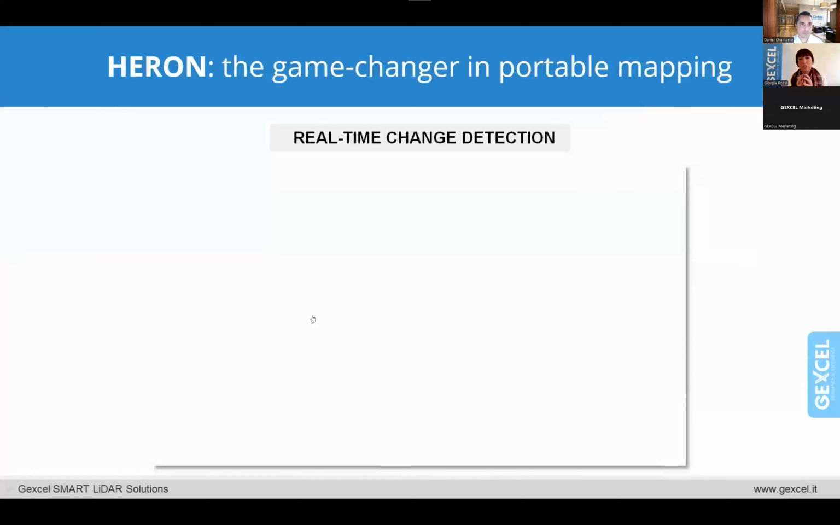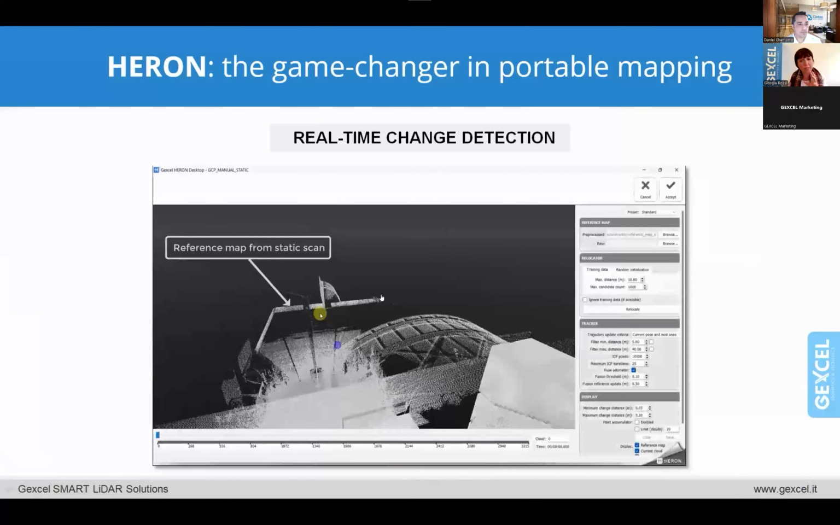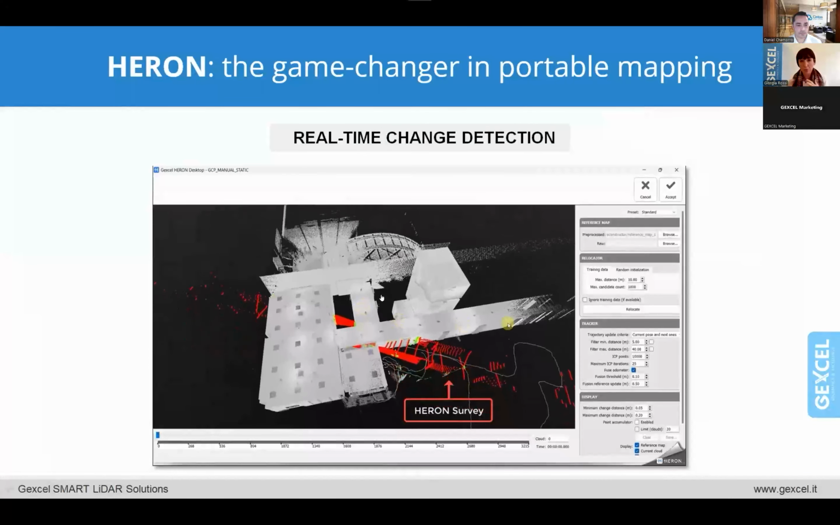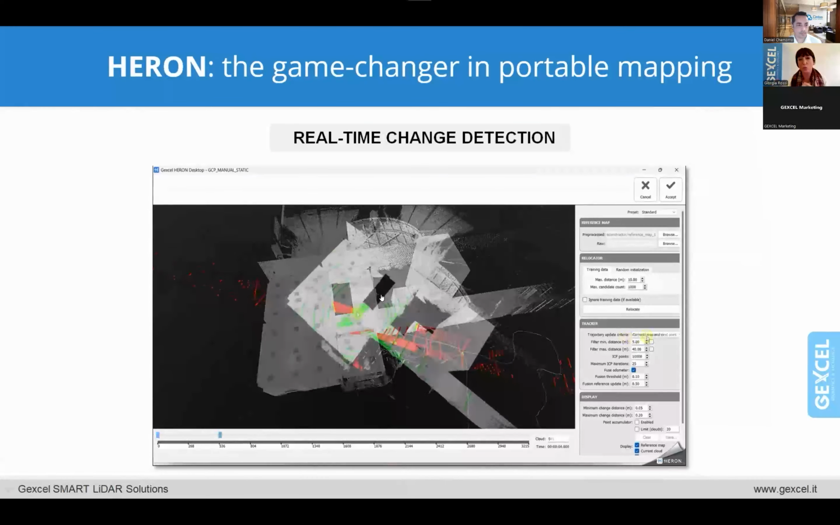One thing that we mentioned before, and this is one of my wishes, is having the possibility to work in real time. Of course, during the mapping, I want to see what I am scanning in order to be sure to have covered all the area. But one thing is that you can really also see in real time the differences between a reference model and what you are scanning now.